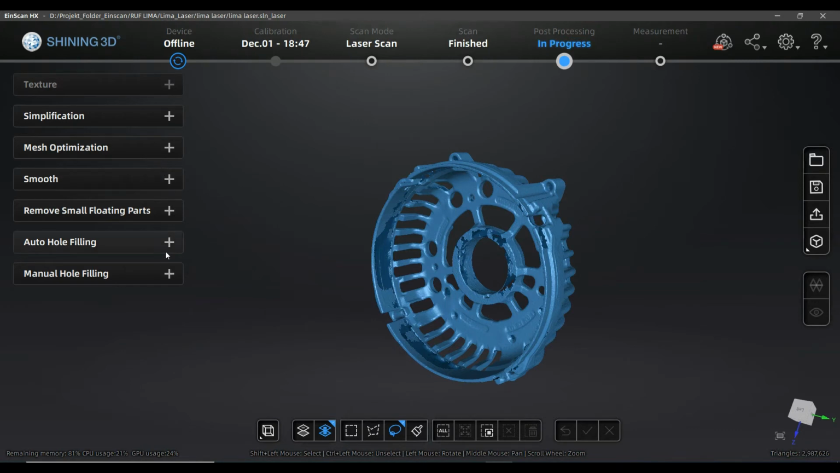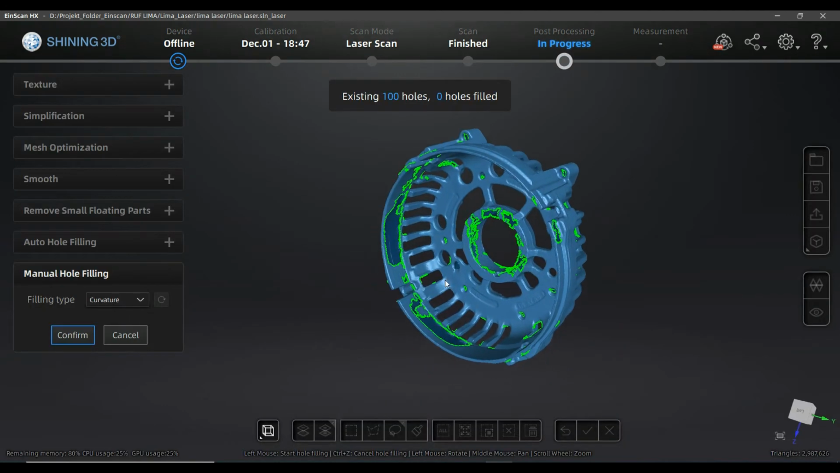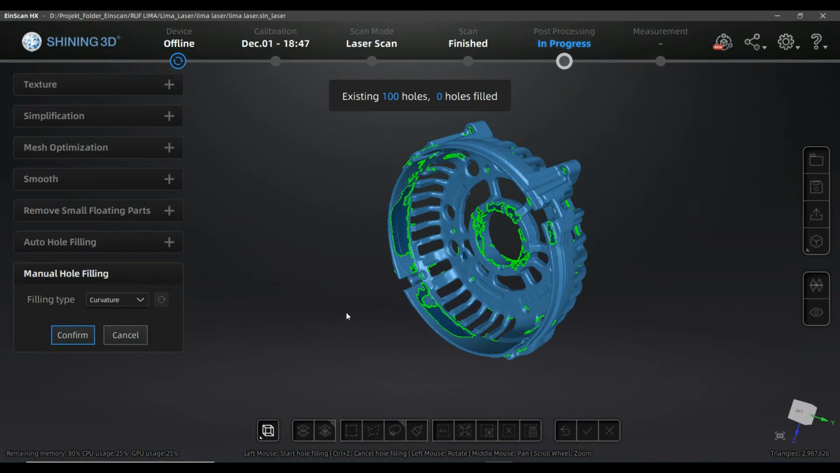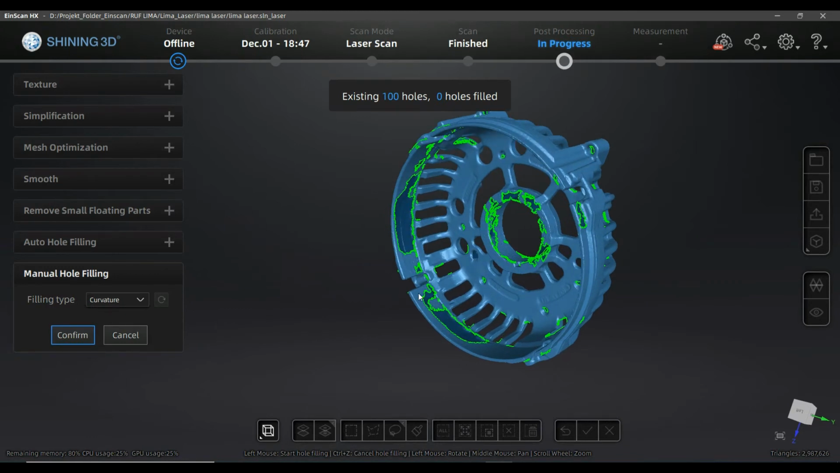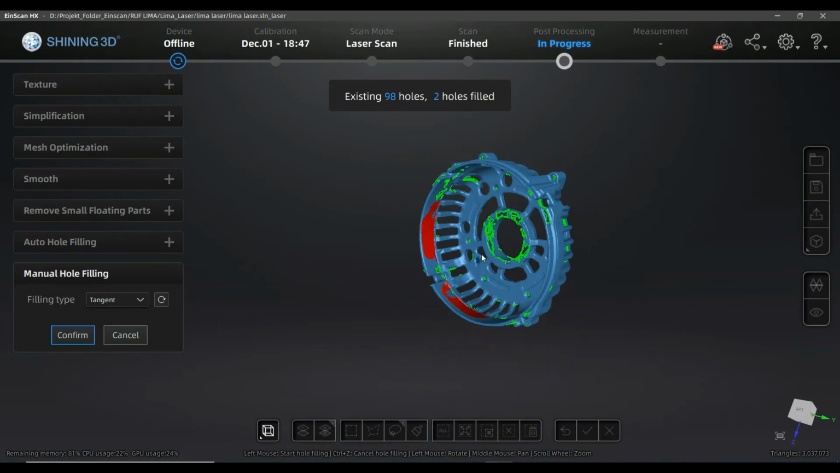So manual filling holes is what we will choose to avoid this problem. And I can choose each of them and apply, like in the previous video, different kinds of strategy. It can be tangent or curvature based. They all have their pros and cons. I was covering that already, so play around and see what you like best.